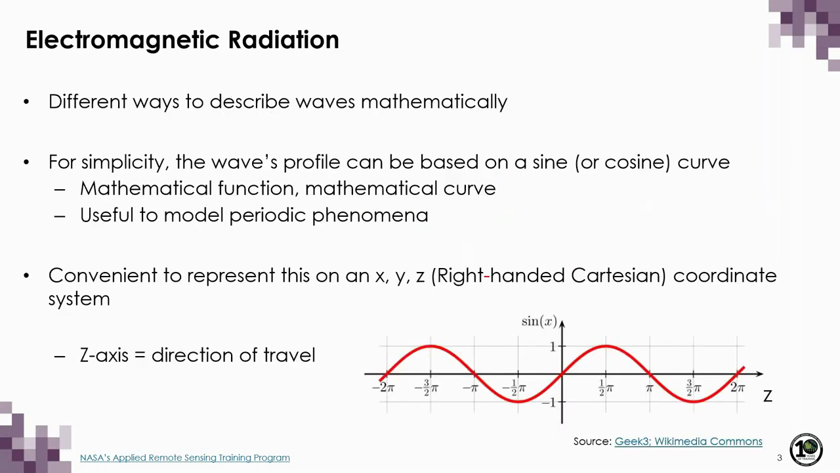From the prerequisite material, you will recall that electromagnetic radiation is commonly conceptualized as behaving like a wave, and there are different ways that these waves can be described mathematically. For simplicity, we typically base their profile on sine or cosine curves, which are just mathematical functions or mathematical curves that are useful for modeling periodic or cyclical phenomena.